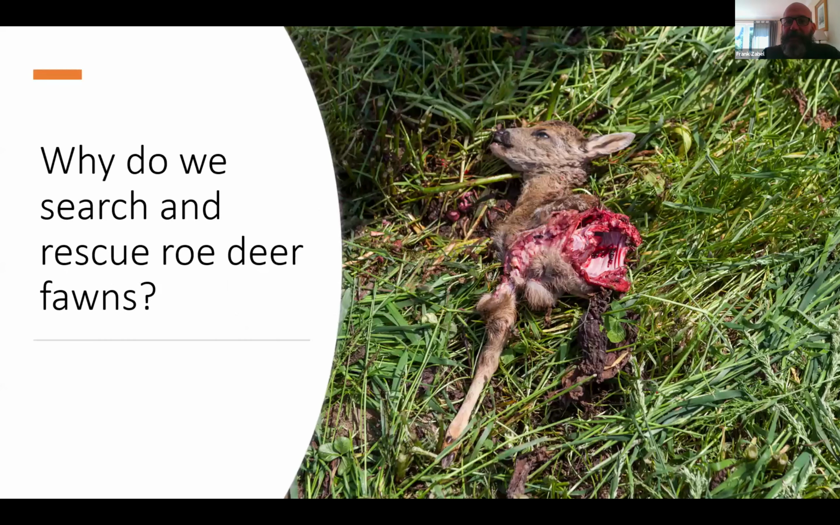So this is what happens, and often, to be honest, this is the most humane cause, because not seldom the rotary mower just cuts off the legs, and the fawns still survive. And there's one more, so it's not too early to open the eyes.